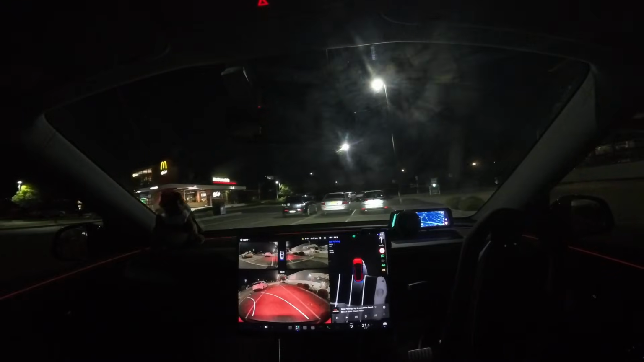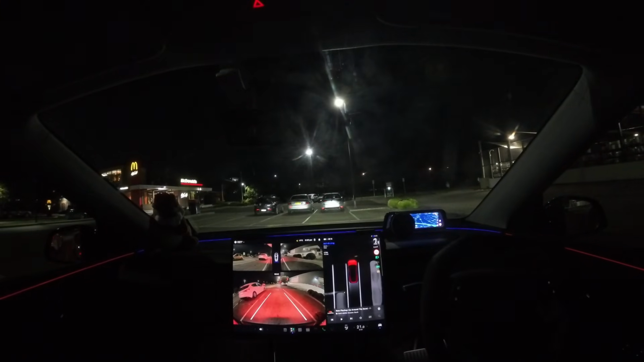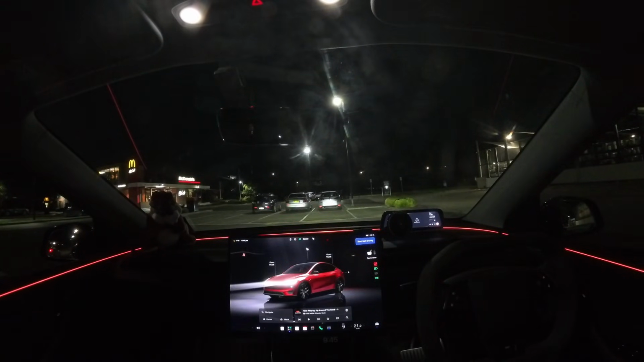I do admit I do enjoy that now. It is actually finding parking, not where I would normally park, but that's okay. And parking the car. So there we go.